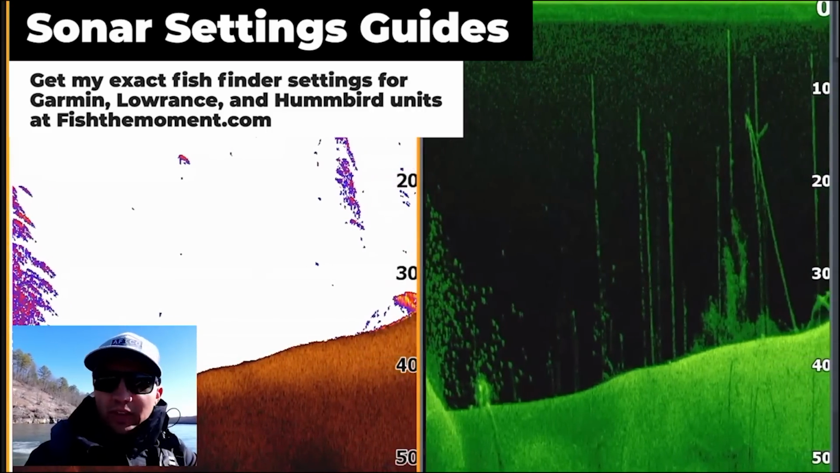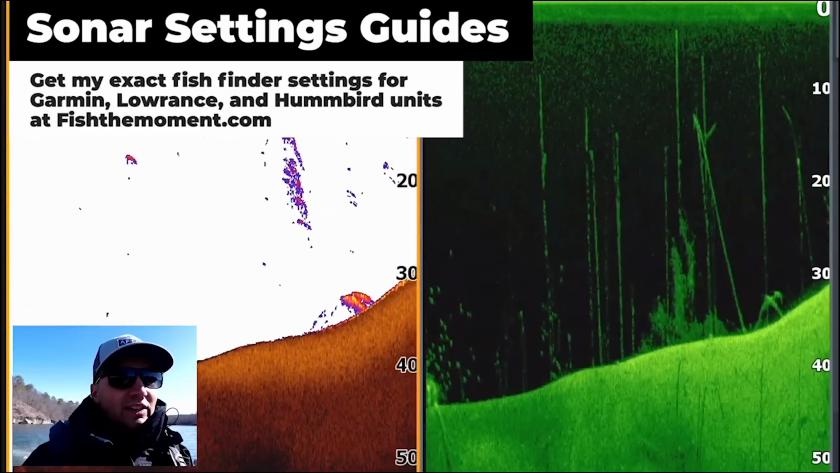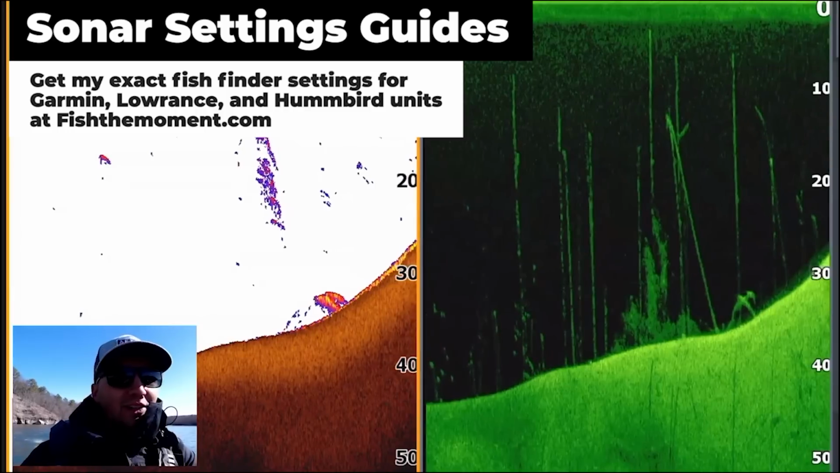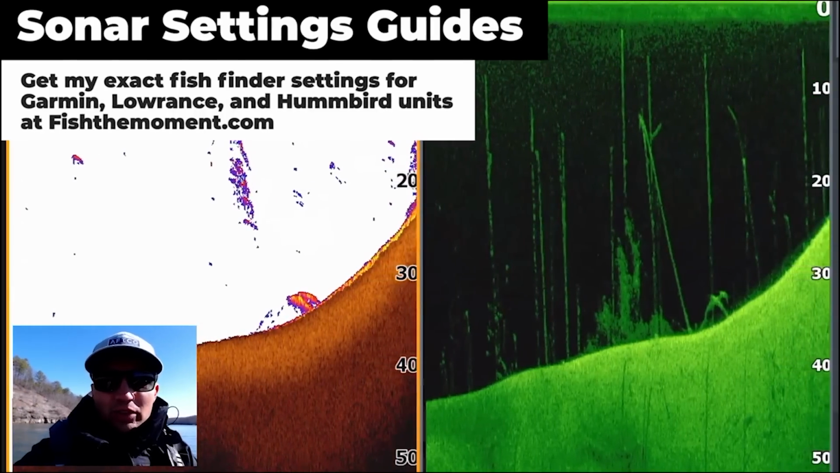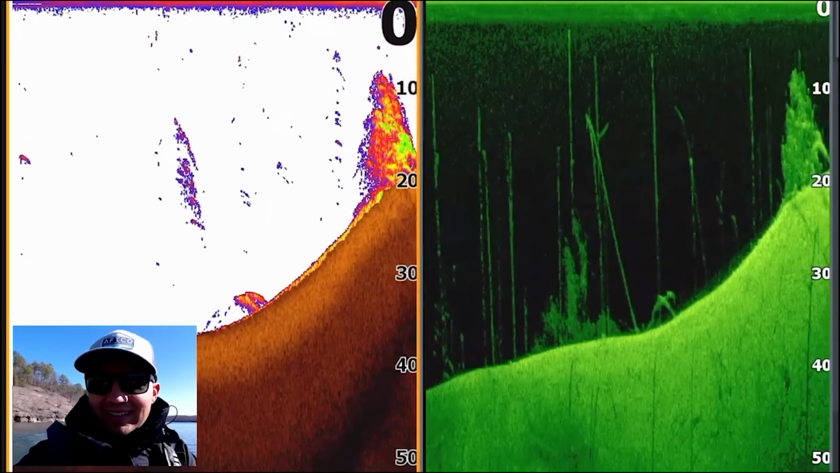I tune my settings so that I can differentiate species of fish. That's super critical, knowing if you're looking at crappie, if you're looking at bass, or whatever you're looking at. And as we can see here, there's a bunch of crappie right there, but that's not what we're looking for. It was interesting though, here's another brush pile actually coming up on the screen as we're talking.